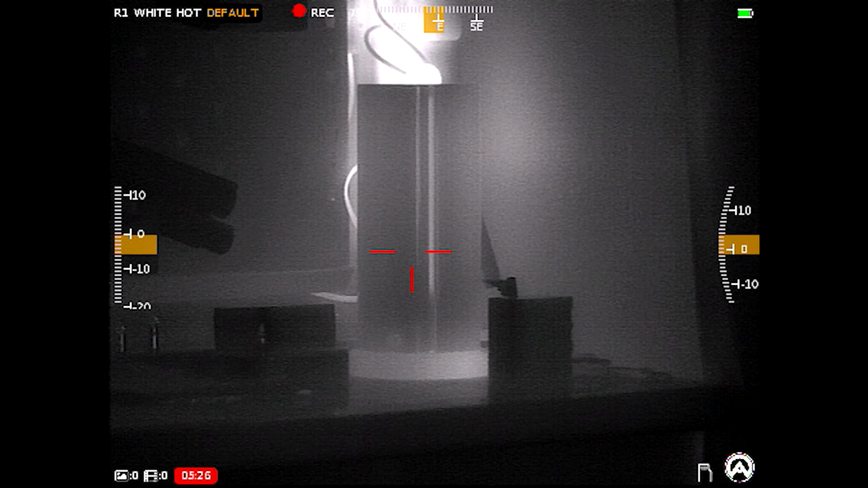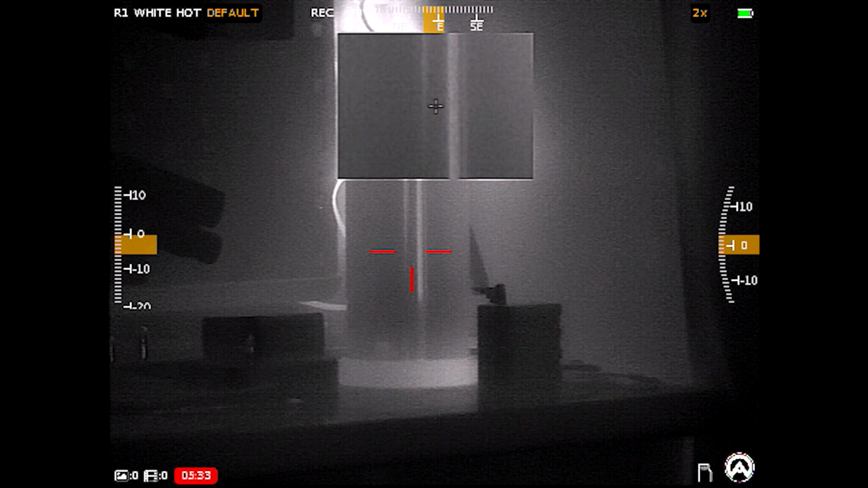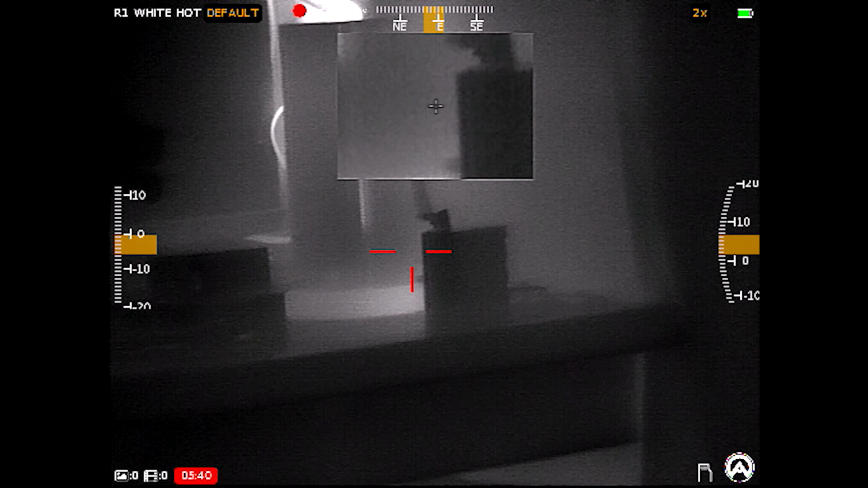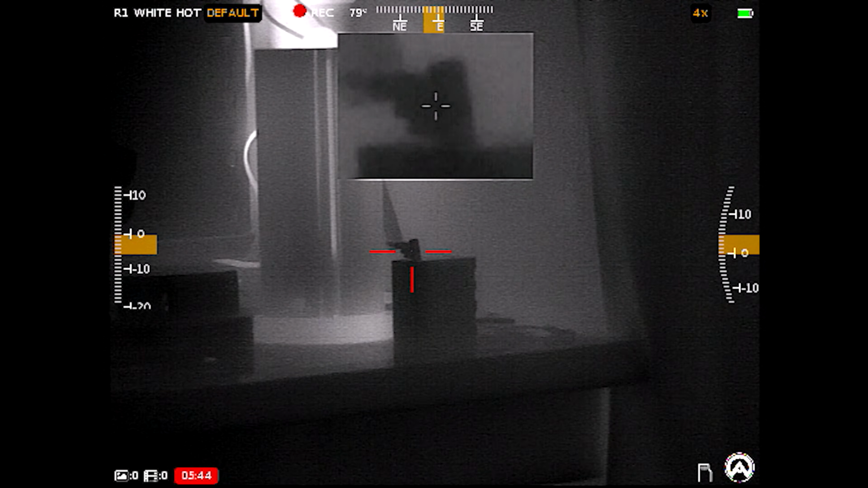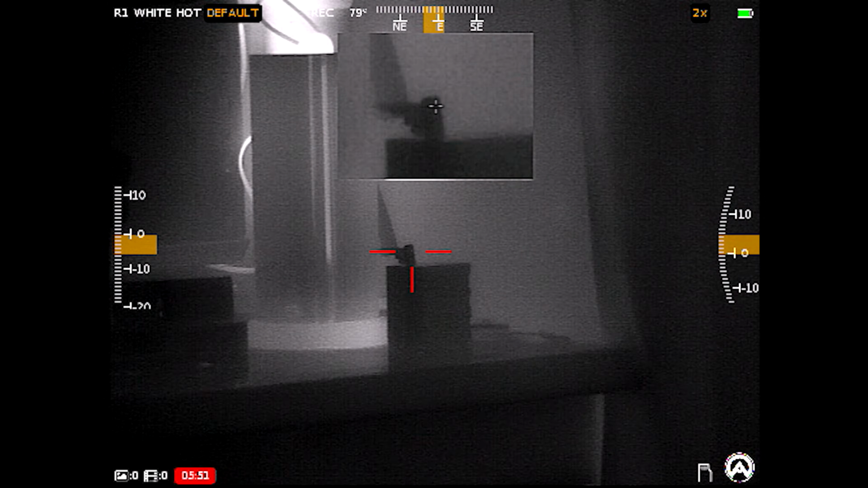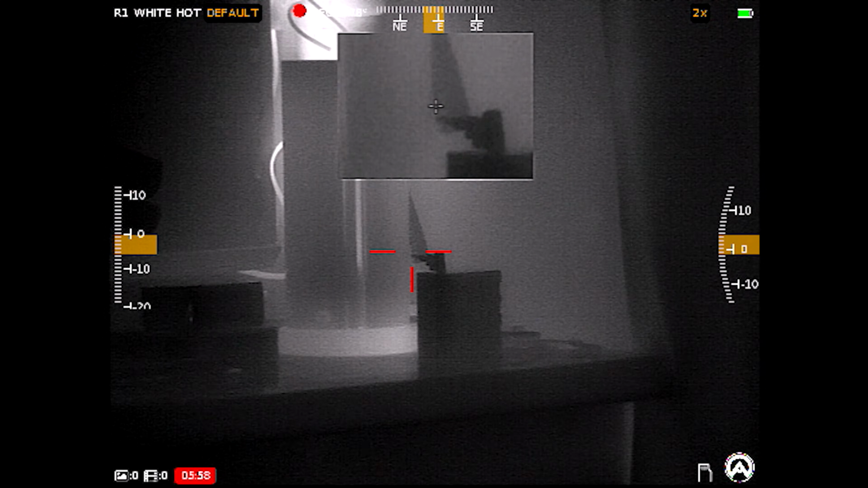Now the last thing is if I just twist the right turret without going into a menu, you get a picture-in-picture window, and you can control through the settings where you want that to be. So it can be top left, top center, or top right. I like top center. I do enjoy this. You'll notice this is a 2 power magnification. I'm just going to aim at the plug on that battery that is charging. You can go to 4 and then even 8 power. So when I'm hunting, this is nice to get a precise initial shot, and then you have the wider field of view for follow-up shots, especially hog hunting. Once you shoot, they take off. This is really, really helpful for that.